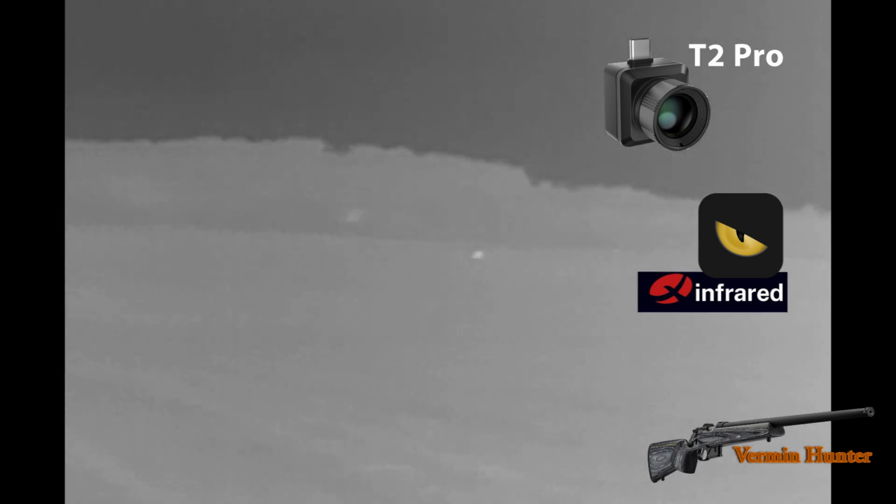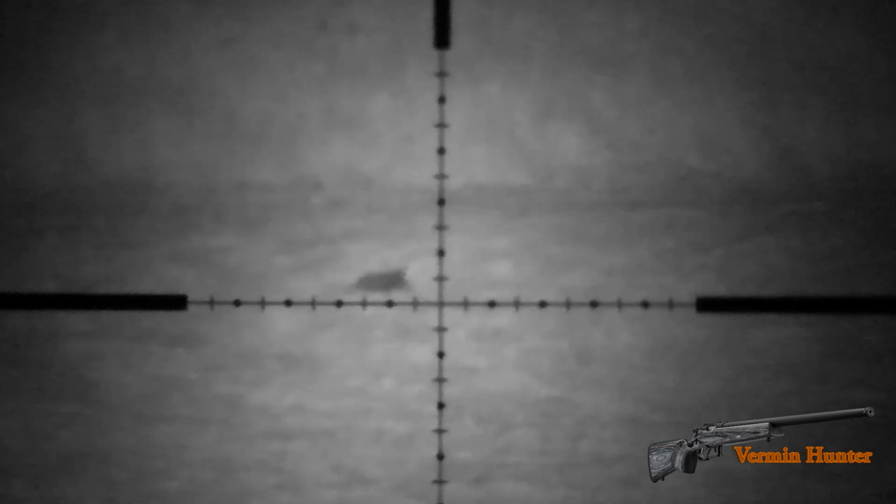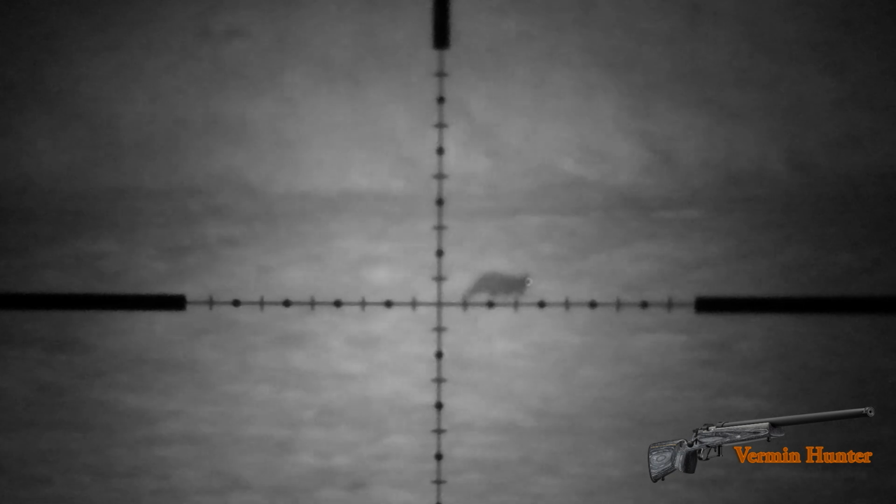Here on the bottom field, before I moved to the top field, I had a thermal picture, and this was moving very quickly across the field from left to right. And when I looked through the Scopemate, I did at the time think it's too small to be a fox. What could it be? And it was one of the farm cats. There's some feral farm cats up on the farm.